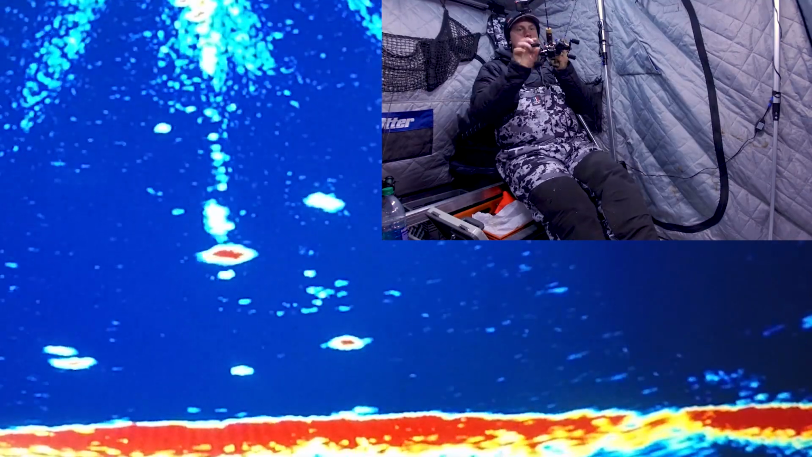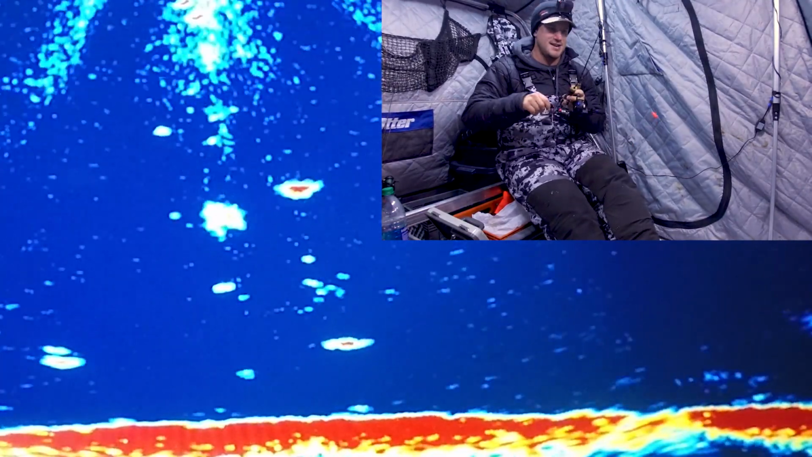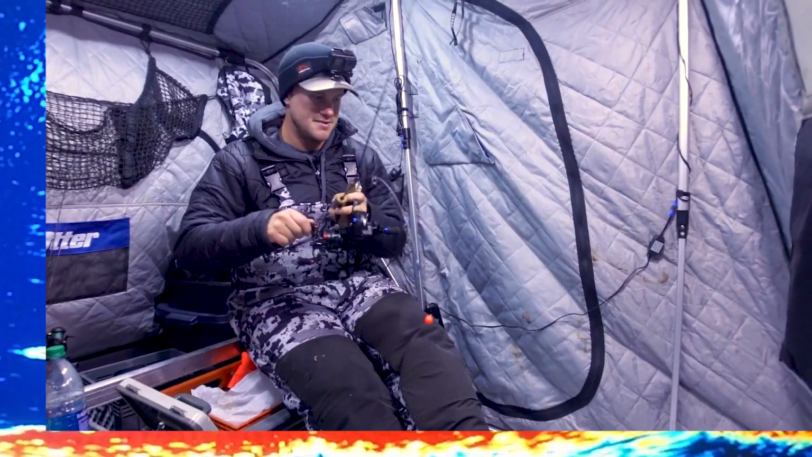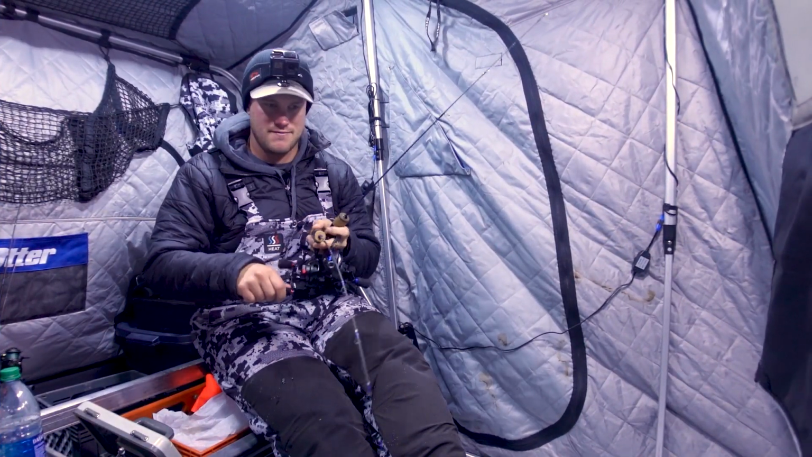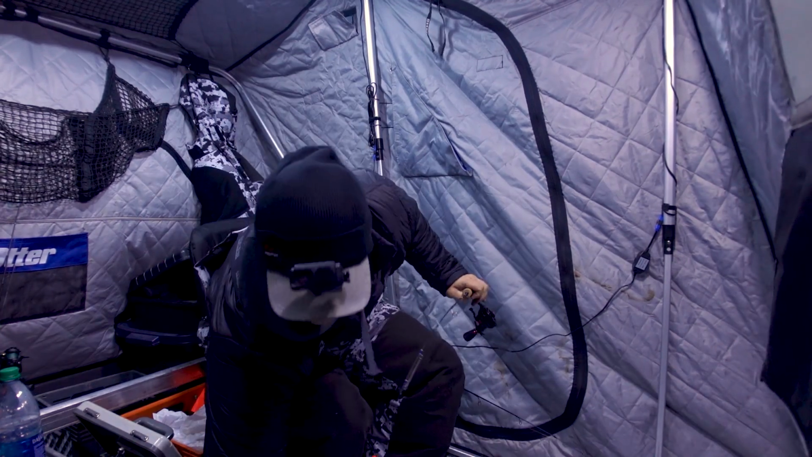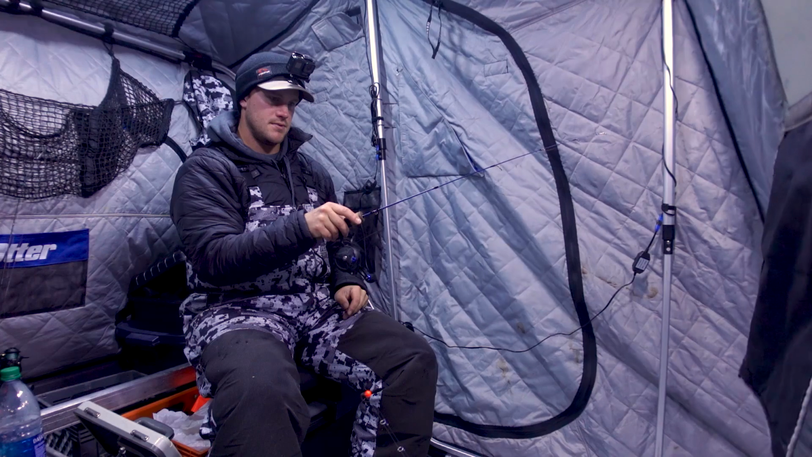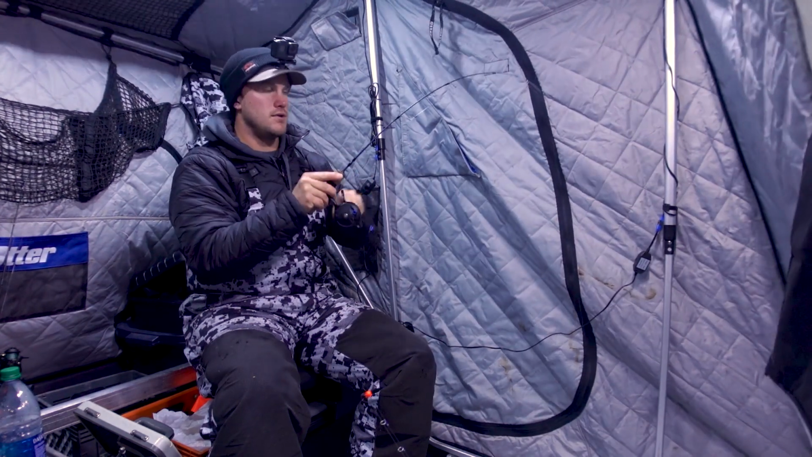Oh boy, I got one on each rod here. I don't know if that one's gonna stay or if it fell off. I couldn't tell which one was bigger. Nope, that one fell off. Couldn't tell if they were crappies because they were a little bit smaller marks. There you go. Yep, there we go.